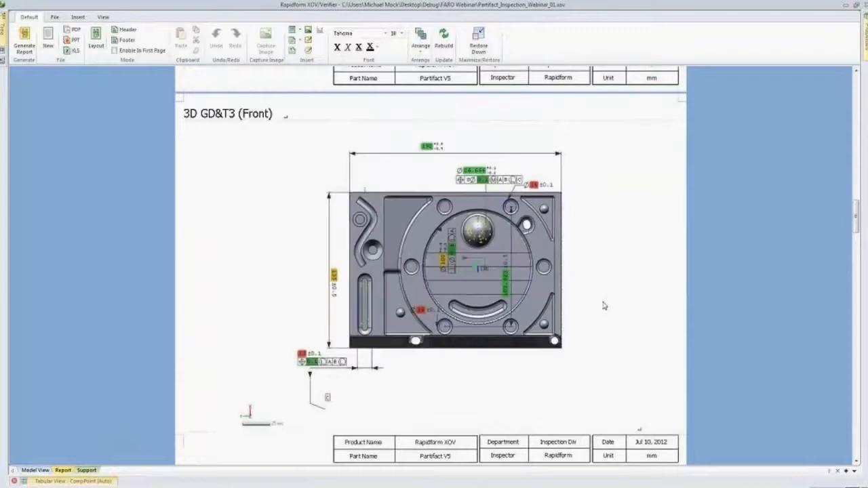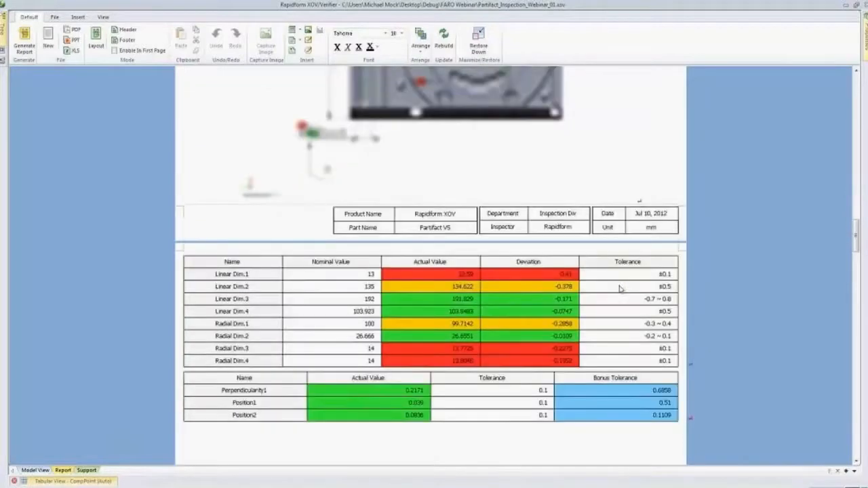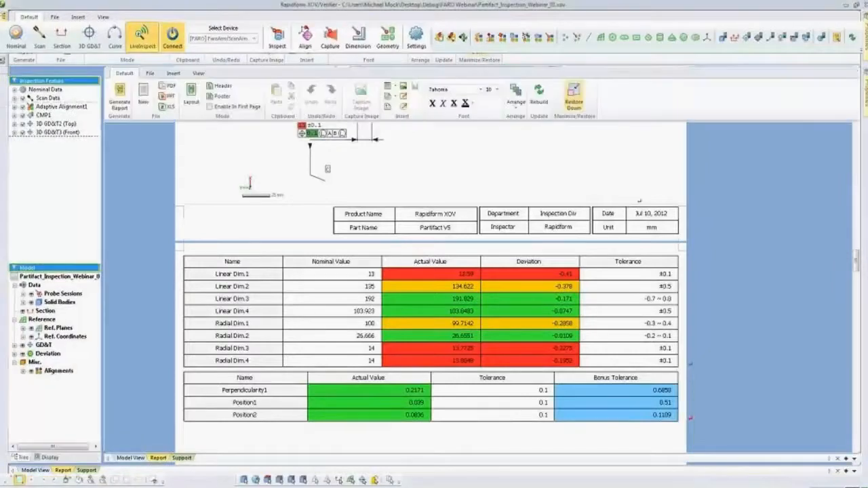And then we get a very drawing-like page describing the 3D GD&T. So here we have a plan view showing all of the dimensions with pass and fail colors on the actual dimensions themselves. And then we get a tabular view showing us all of the relevant information about these values. What was the nominal value? What was the actual value? And what was the deviation and tolerance? So this is the information that we need to know about pass and fail.